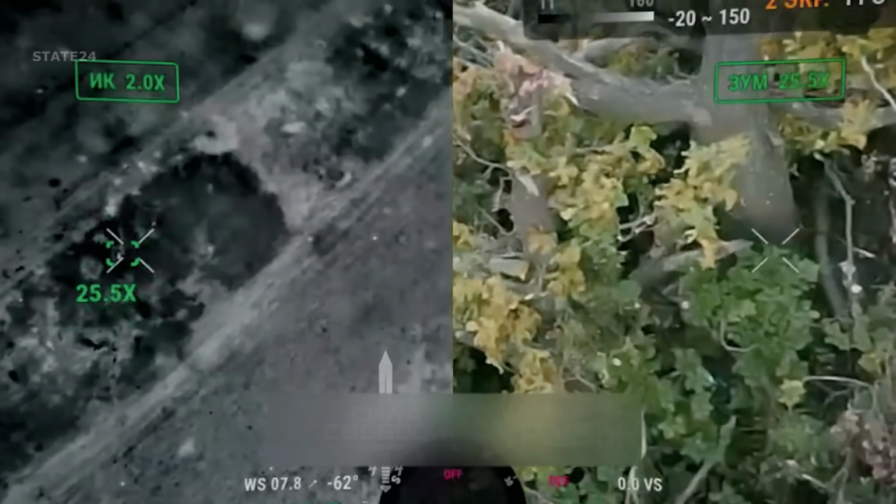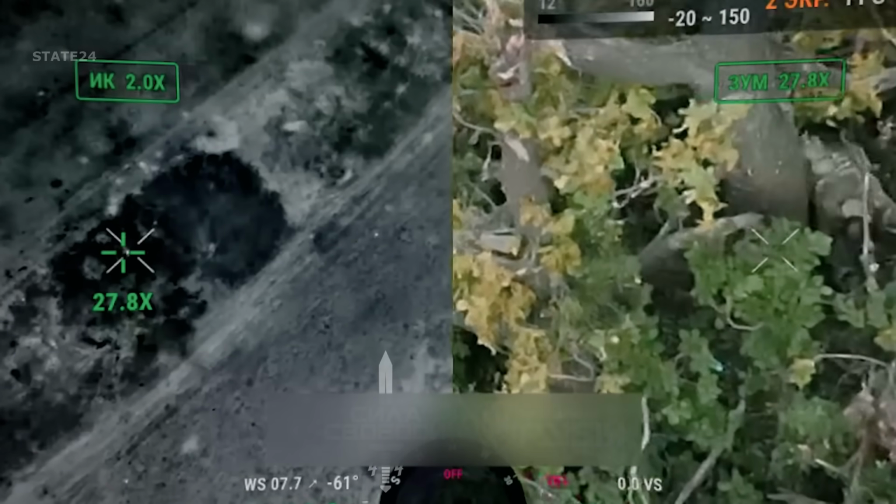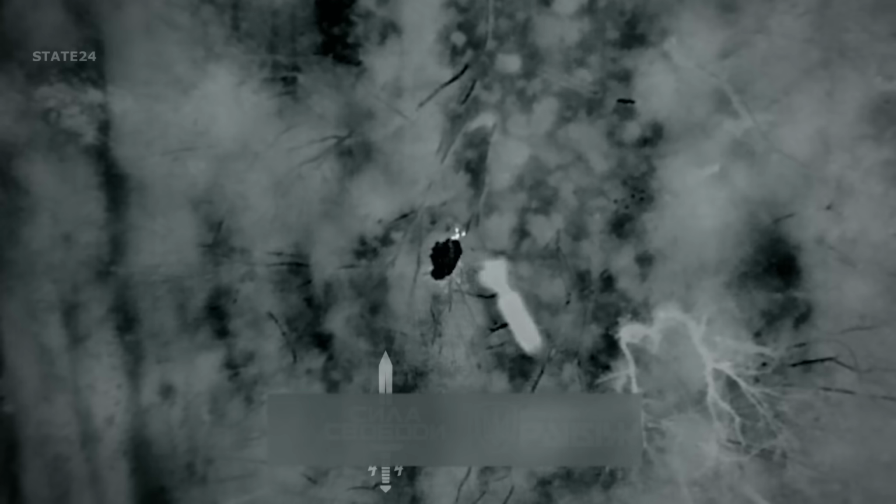The other soldier who managed to escape and hid in the forest was detected with the help of thermal imaging. He could not escape being the target of the bomb dropped from the drone.